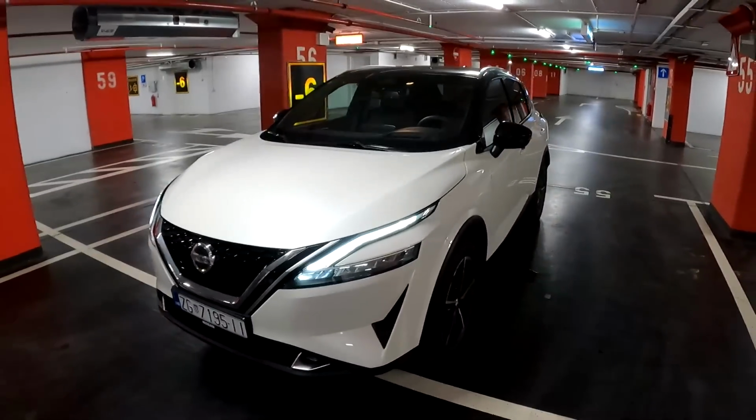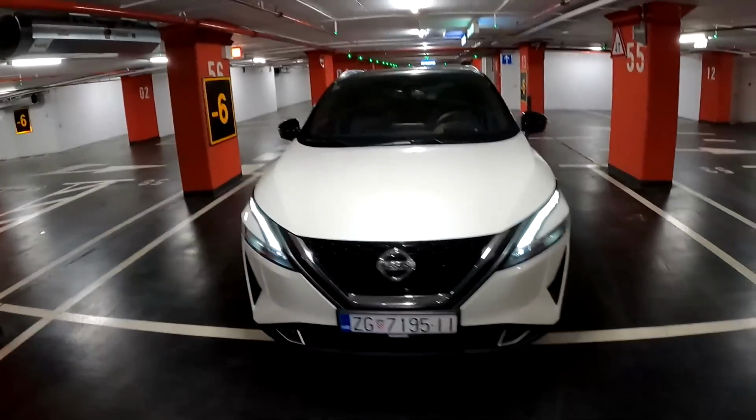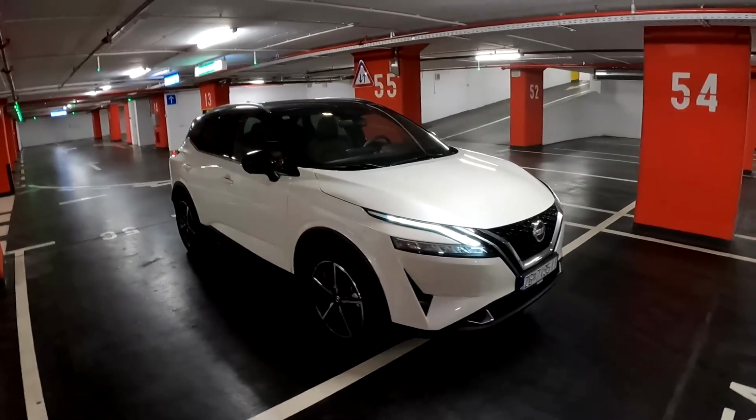Today I am taking you on a night point of view drive with this car. So the all new Nissan Qashqai. This is the third generation model and it's all new because it sits on the new platform. It is stiffer, it is lighter, and it's also better looking.